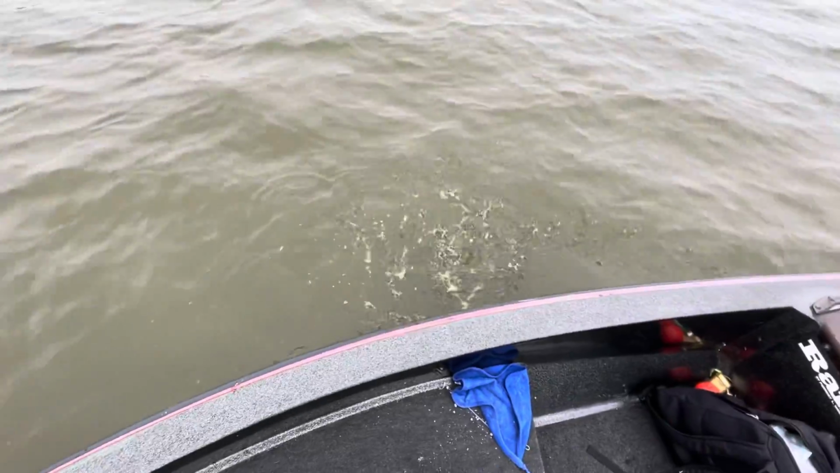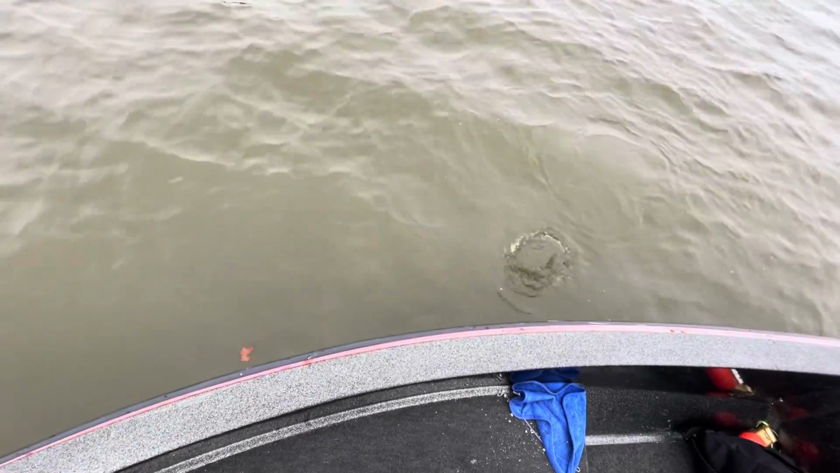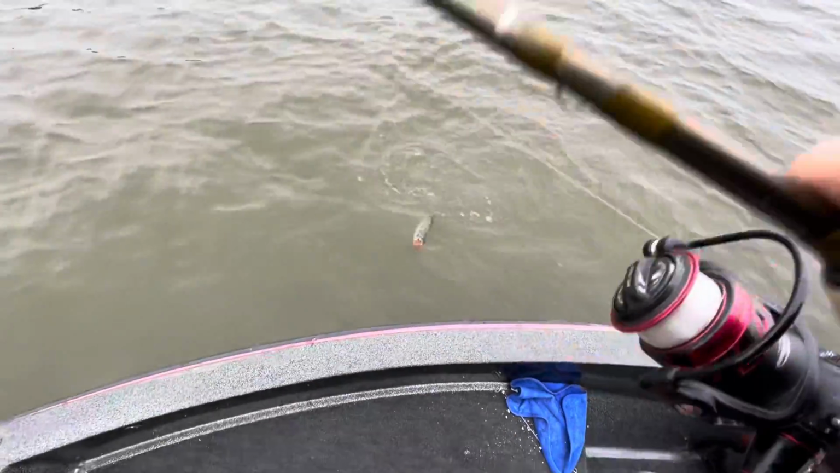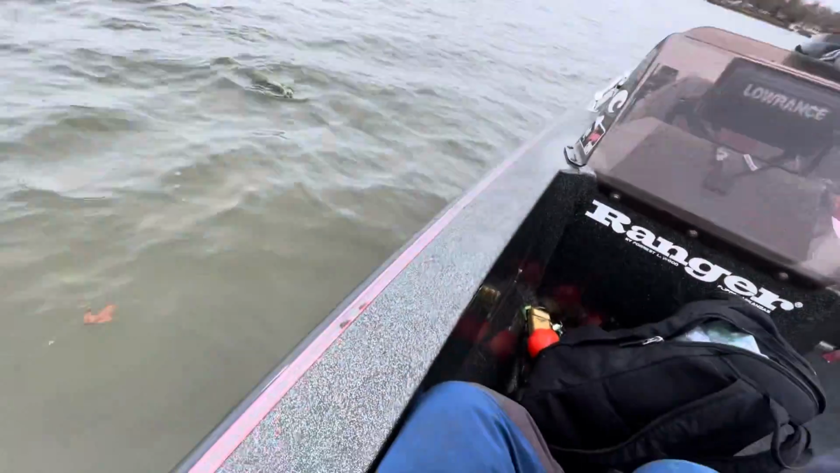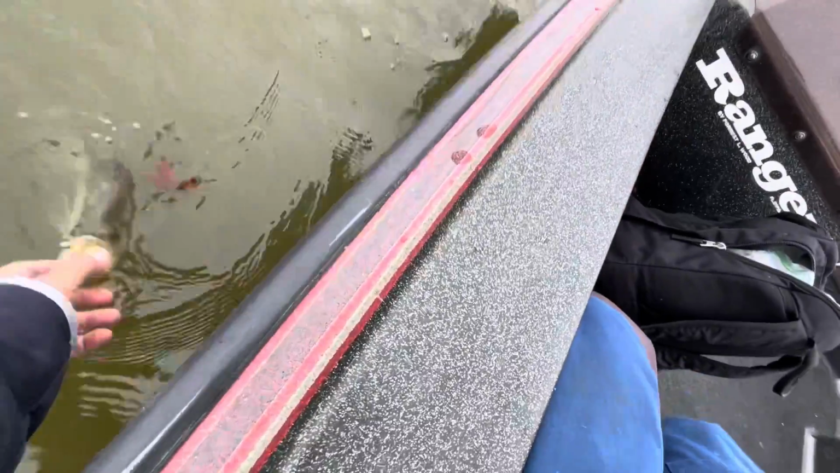Look at the size of that crappie, y'all. Oh, my lands. Oh, I barely got him too. Barely got him. Good gosh, look at the size of this fish. I got him, bud.